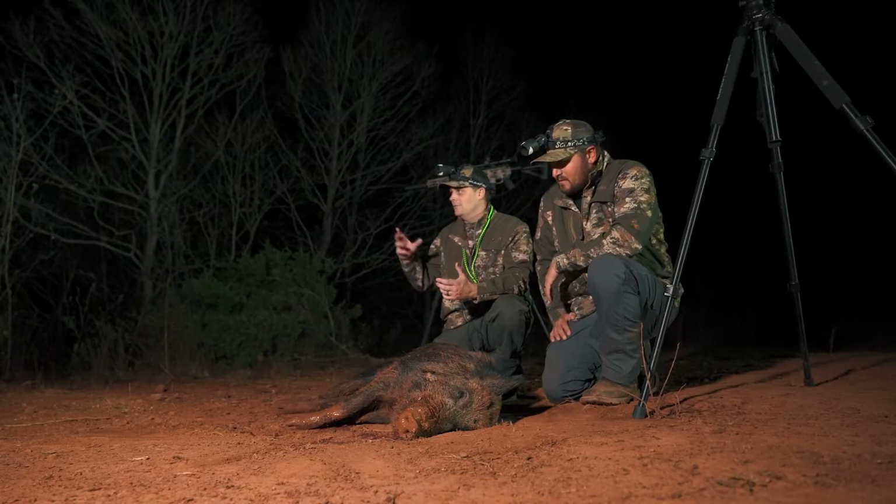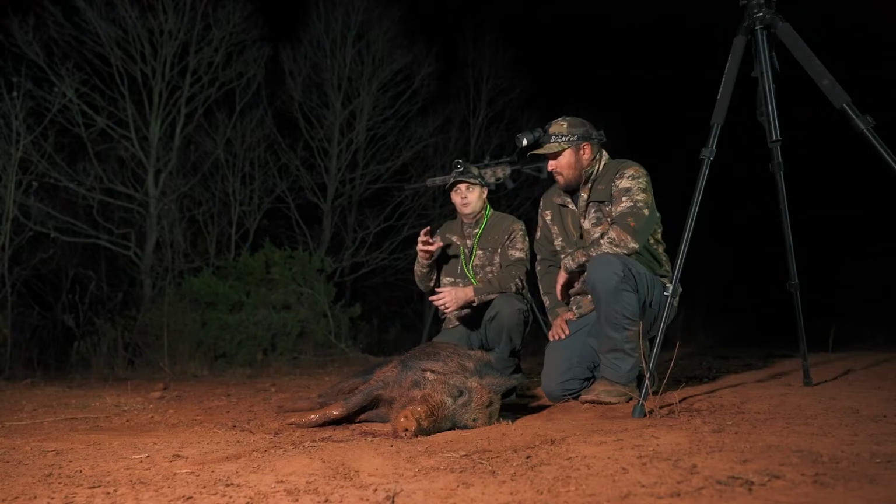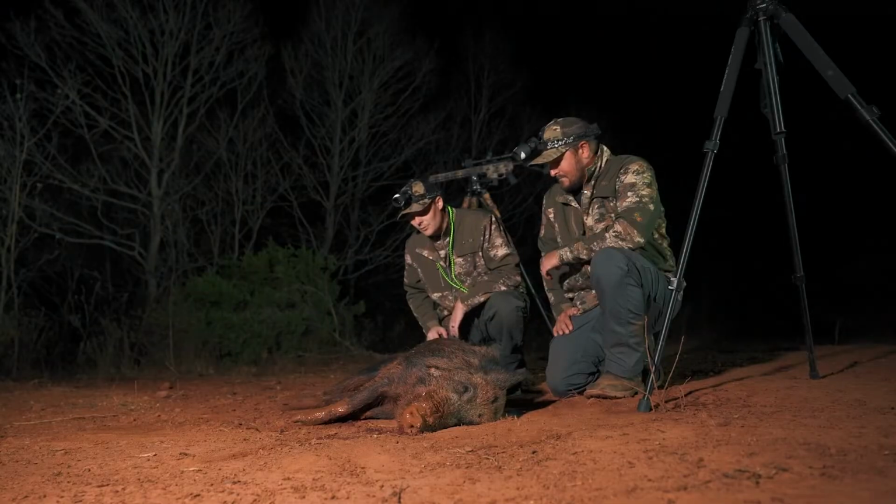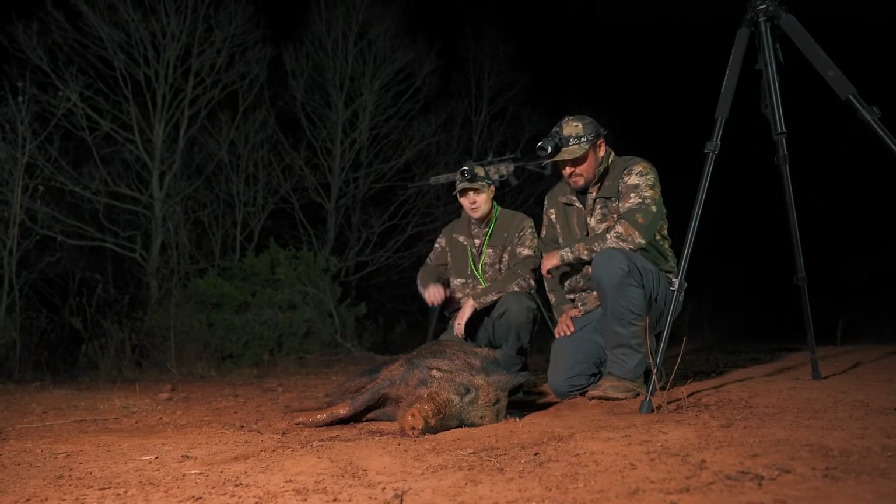Like when we're out scouting or looking with thermals, if they're way off, sometimes it's like, you don't know if it's a deer or a cow, and that's one thing I always look for. If they're moving, there's a pretty good chance it's a pig. If it's a deer or something, they're usually in one spot, and you'll see them raise the head up, and that's your telltale sign. But there's just a couple things like that you can look for, and that's one of the best ones. They're always moving.